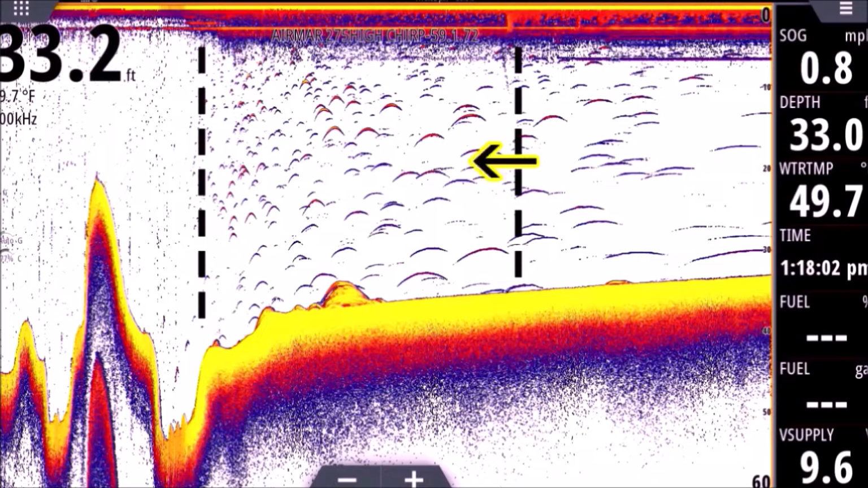Then in the middle, we're slowing down. We're at about 10 miles an hour, 15, dropping off a plane, and you can see those nice beautiful arches, the arches that everyone wants to see, right, when your fish finder looks great. And then to the right, we are at a crawl. We're down to 0.8 of a mile an hour, so our returns look nice and long, okay?